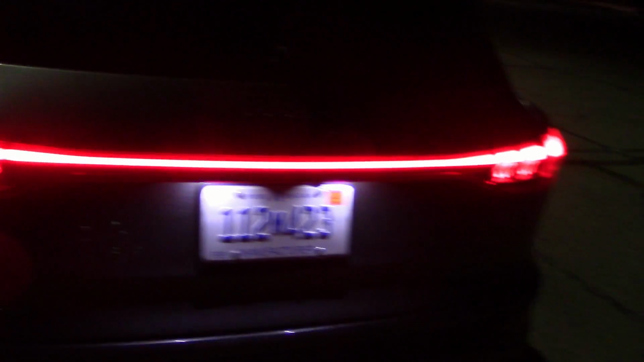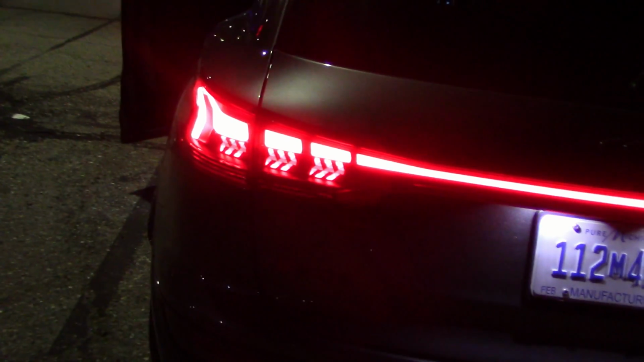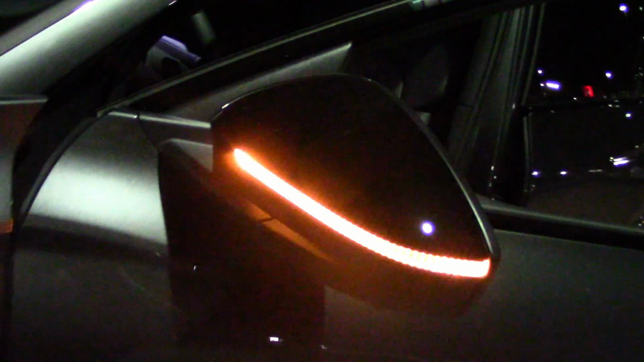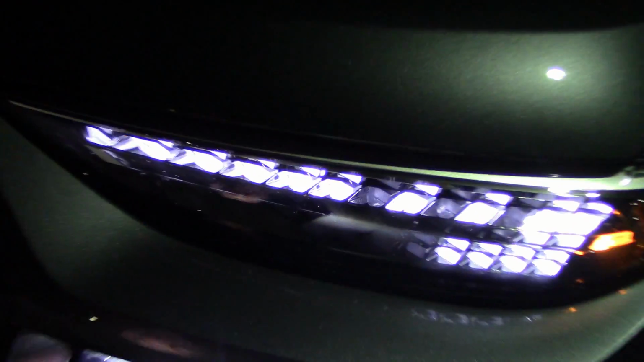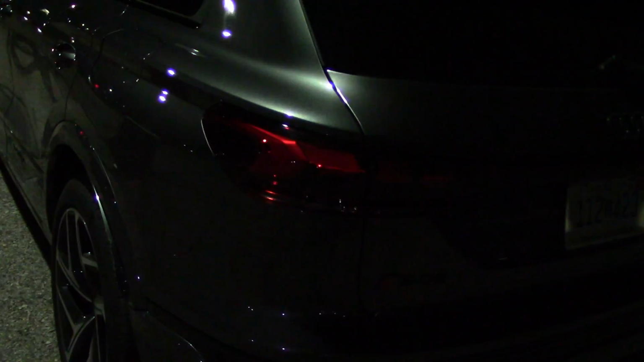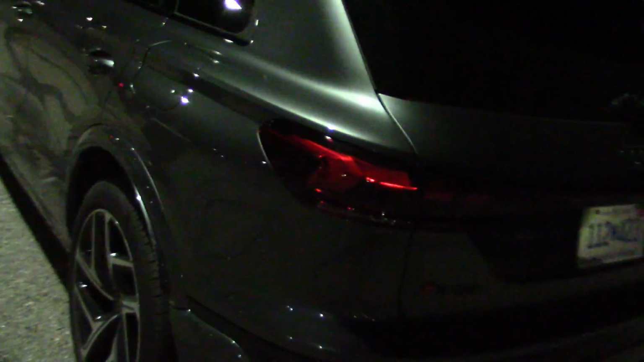And here's what the taillights look like. Nice and wide, good and bright. Emergency flashers. Nice and bright on the door mirrors. This is what they do. And with the headlights off and taillights off, definitely brighter to see. Not being drowned out.